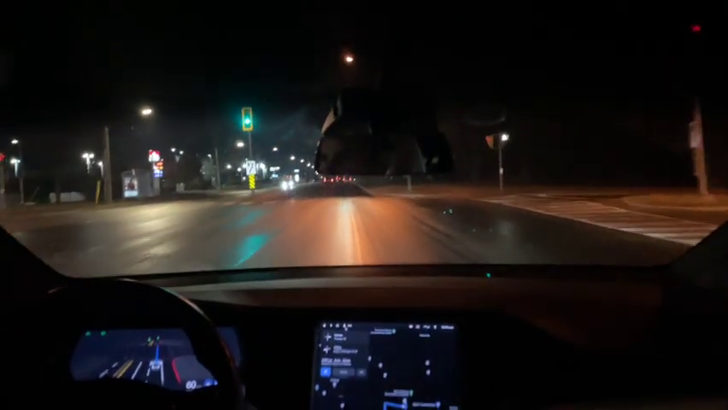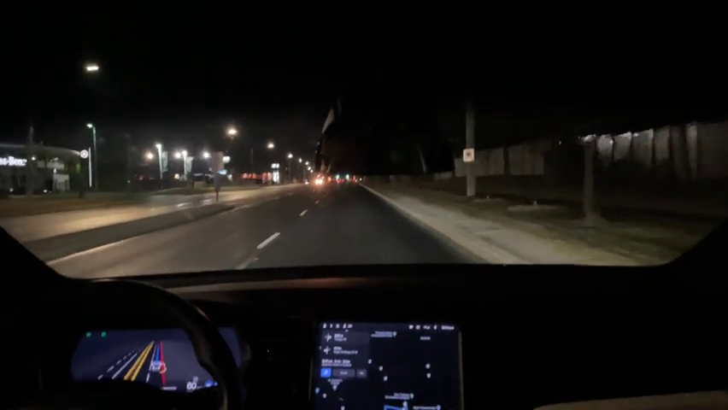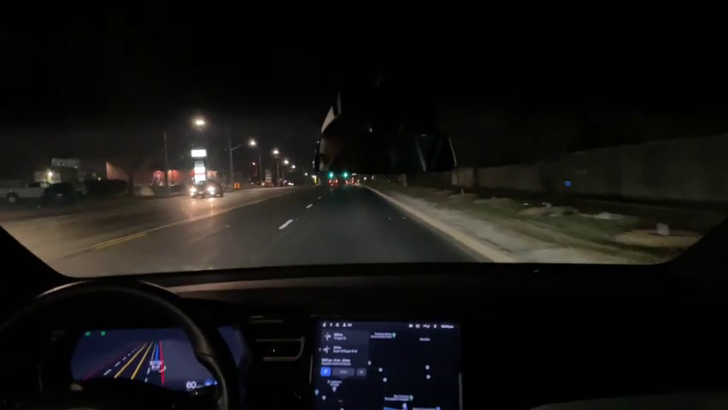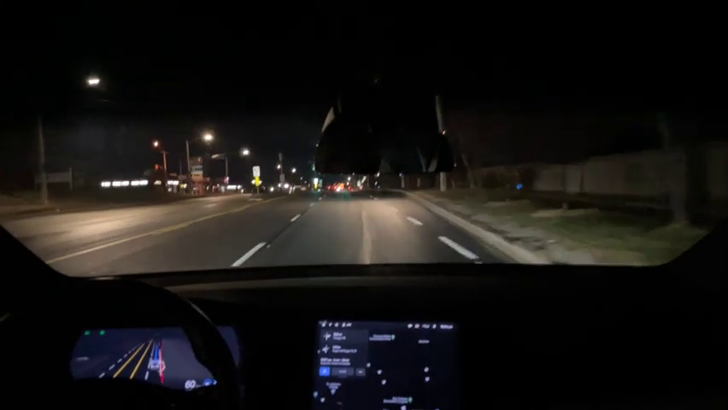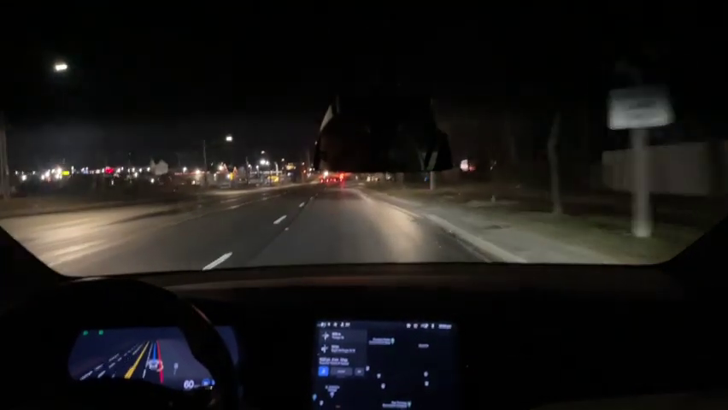I don't know, but it'll often move over into the left lane for no particular reason, just like now. We weren't going around traffic or anything. It's really odd. And then it just comes back. And I wouldn't be surprised if it moves over into the left lane one more time before we eventually turn right up here. Hopefully not, because it's an odd behavior.